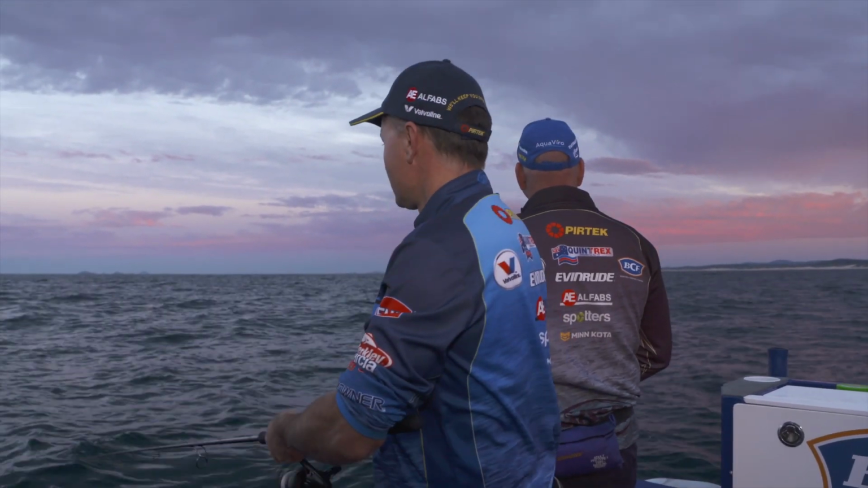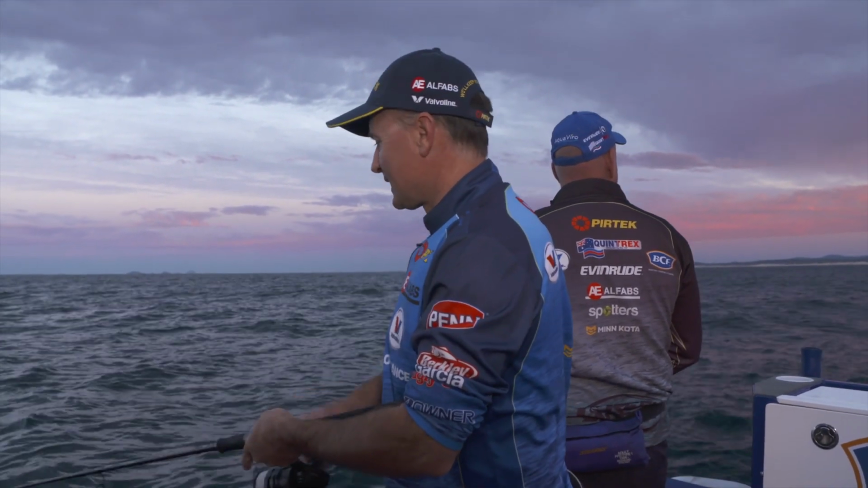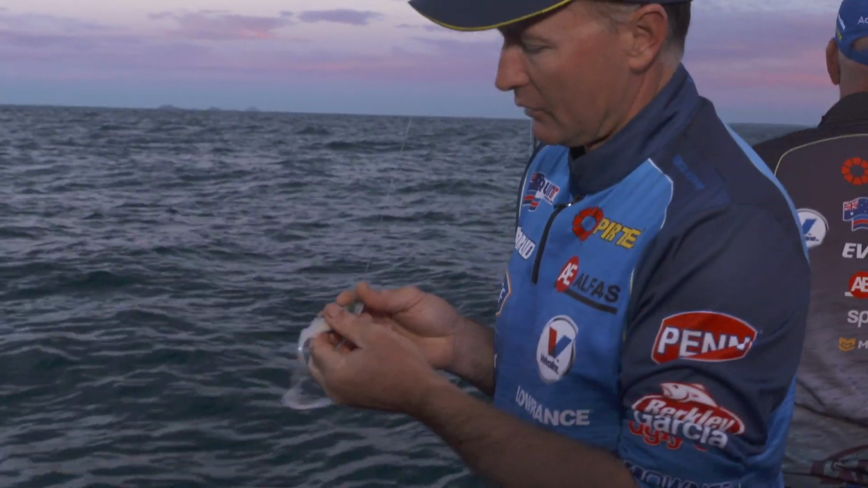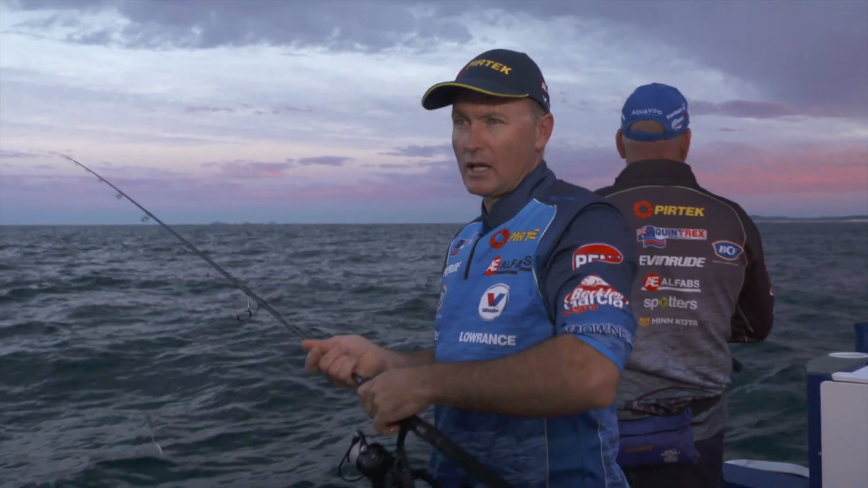So this time of the morning the snapper will hold fairly high in the water column, so go right down to a sixth, an eighth, depends on how deep you're fishing. I've got a large 6-inch plastic on there at the moment with just a 6 jig head, so it suspends and just wafts down in the water column.